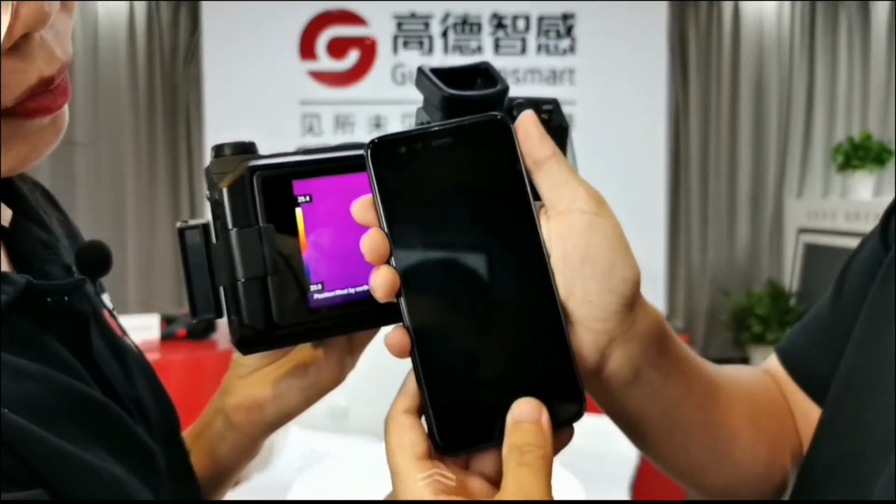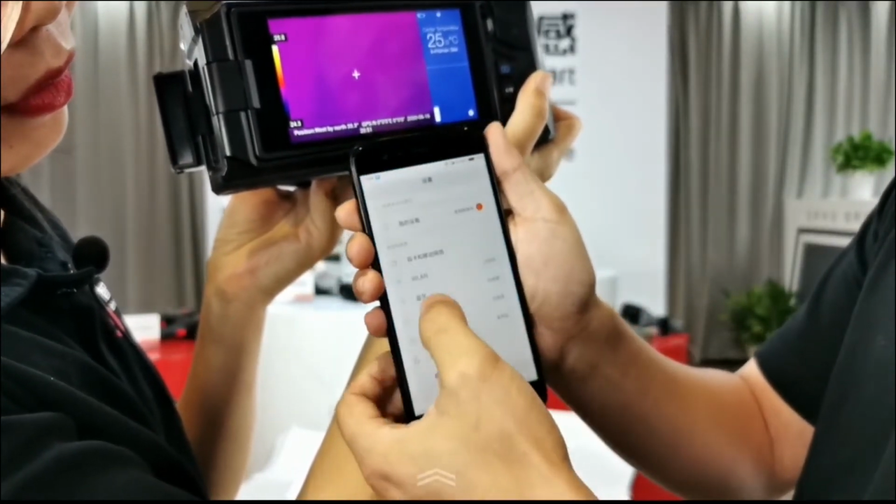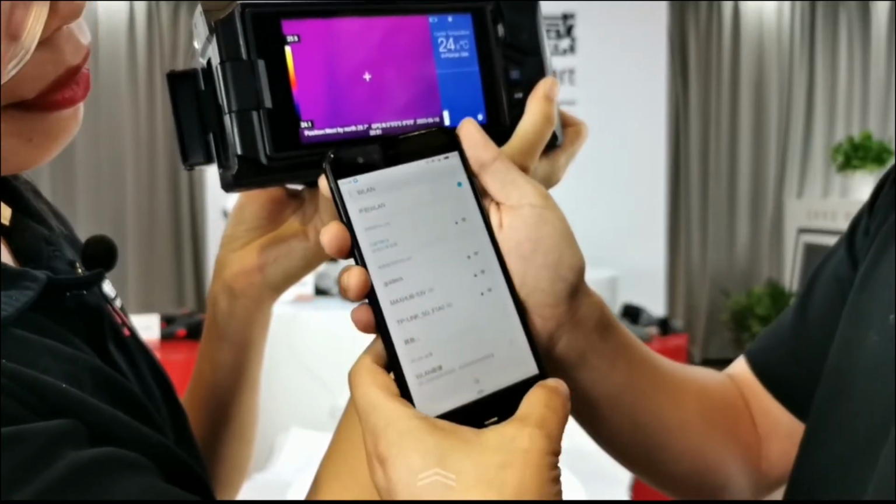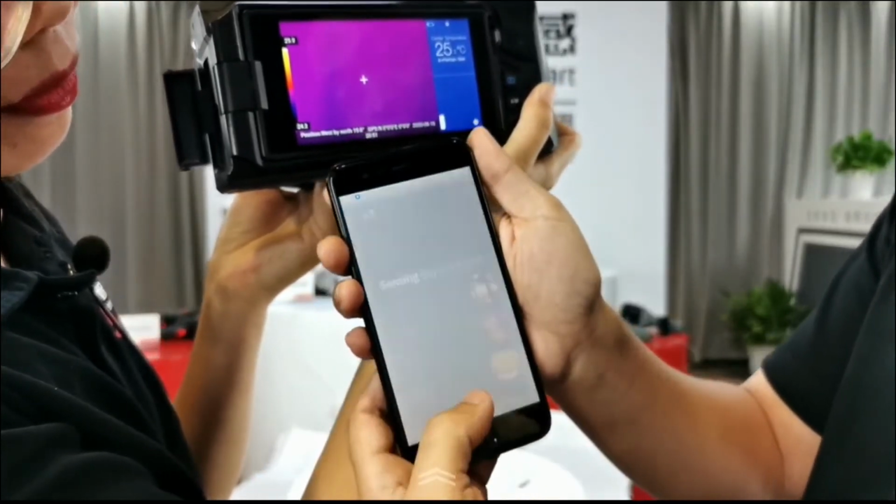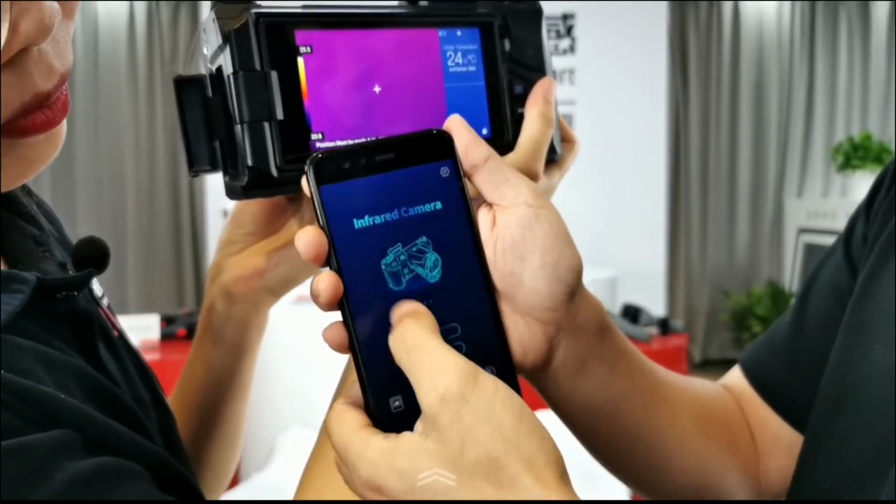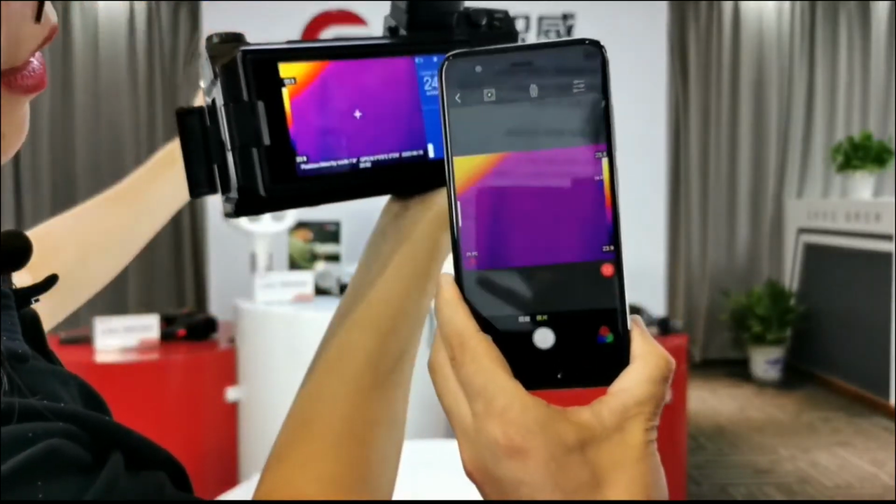So next step, we need to turn on the WLAN on the smartphone, and you need to choose the right one. Okay, it's already connected to the camera's Wi-Fi here. So the last step is to turn on the app on the smartphone. You can see all of our cameras share the same app. Okay, now you just need to connect it. Okay, success. So you may see the image.